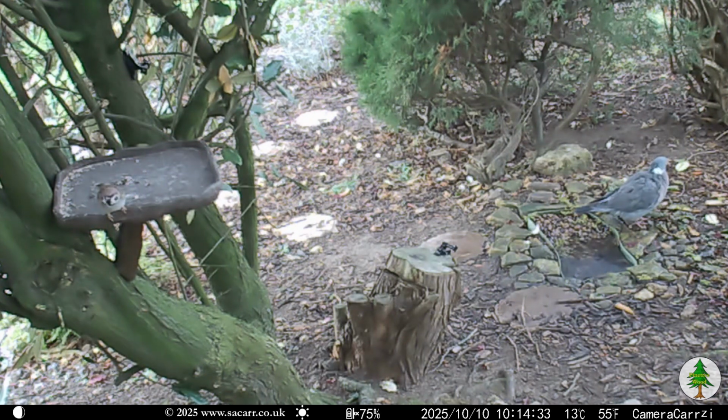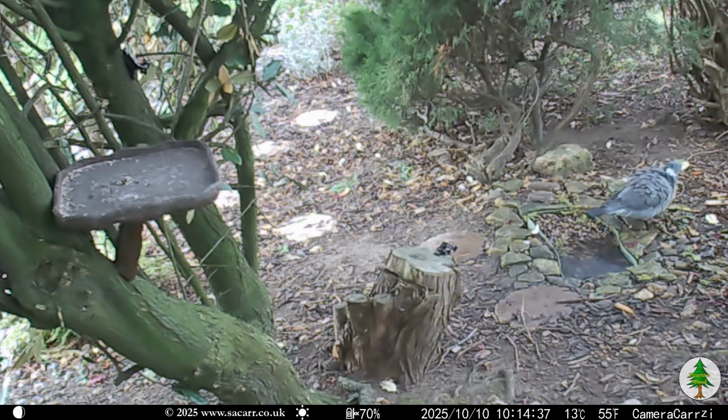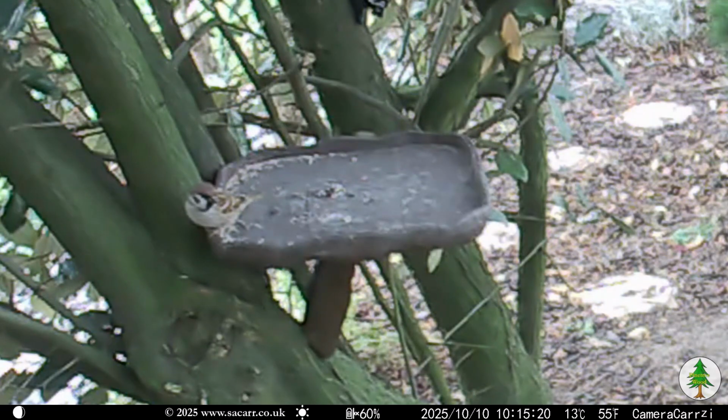I don't know enough about birds to know whether they are seasonal, but despite having cameras out in the woods since late January 2025, I don't recall seeing any tree sparrows until October.